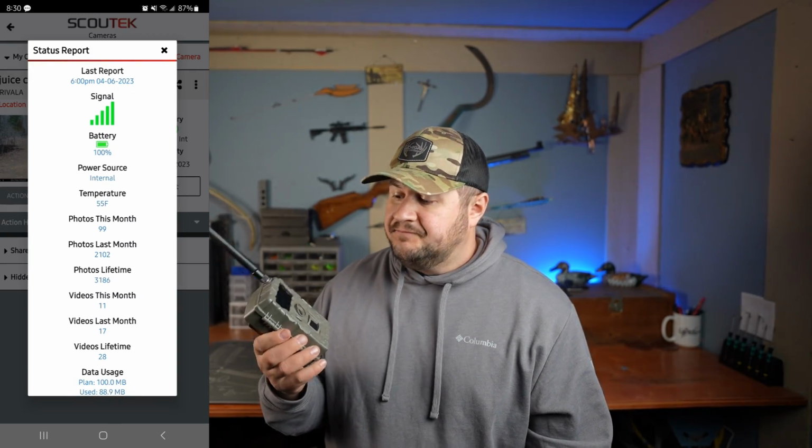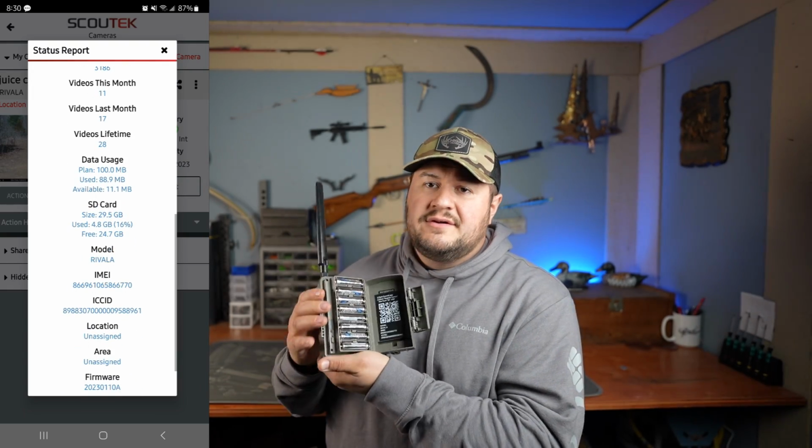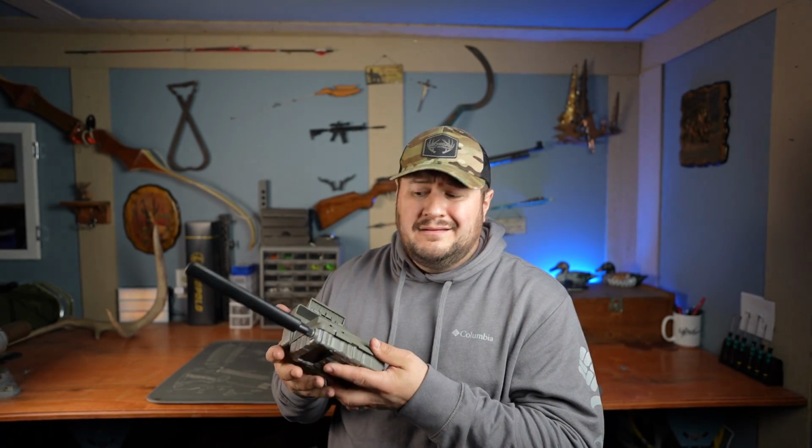That's really good. I will tell you, I have the Energizer lithium batteries in here, so I went with the lithiums. I'm not sure if that's a factor or not, but it hasn't shown any battery loss so far. The battery still shows 100%. The camera has been working flawlessly.